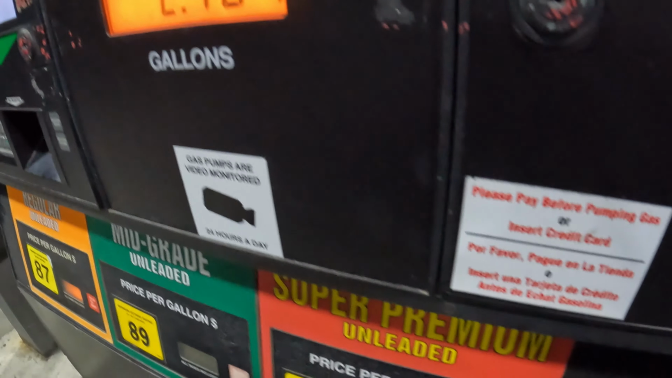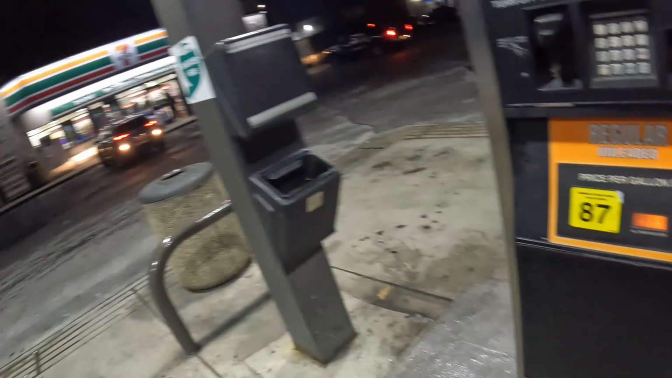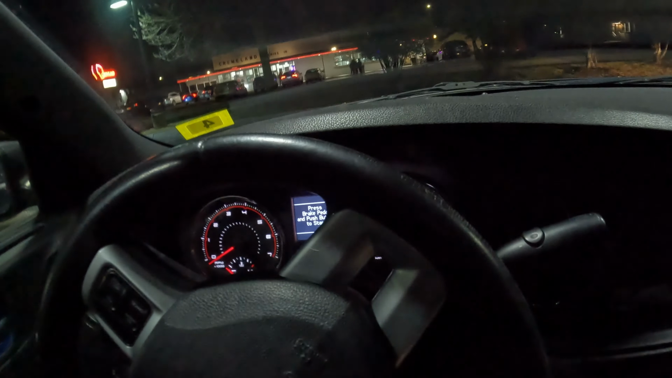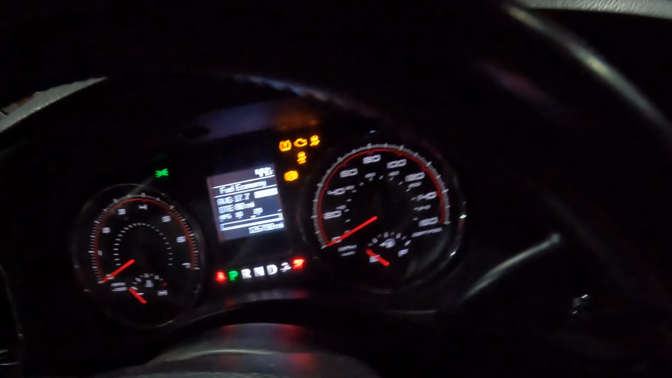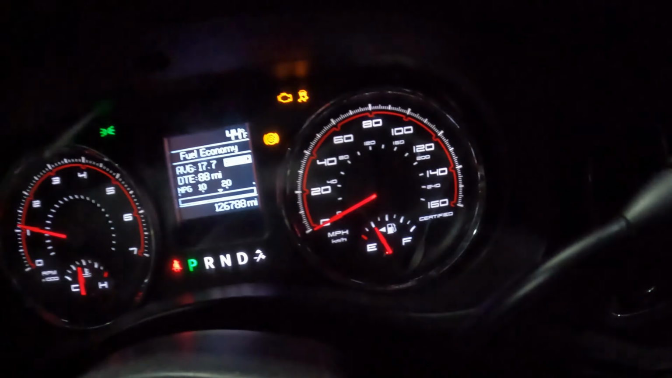Cheap. Never want to fill my shit up. Ever. It's just gonna be on like a quarter tank. Yup. I'm so slow. Alright, let's go.